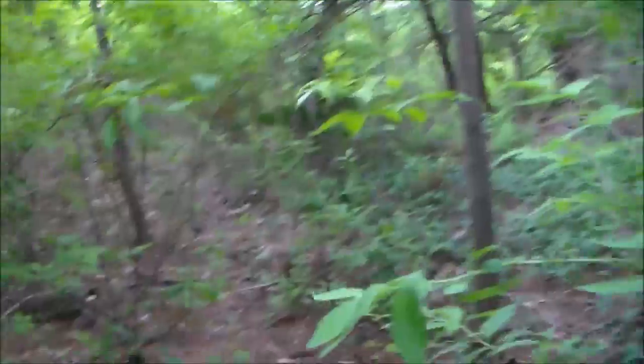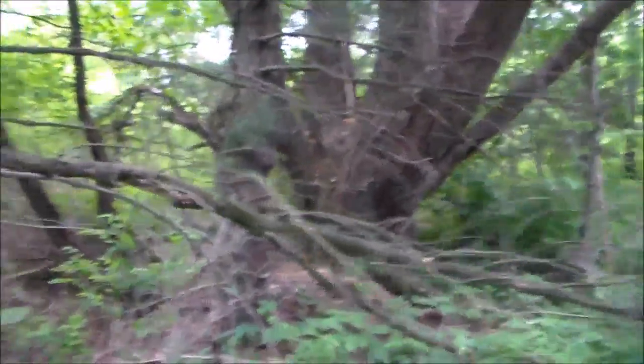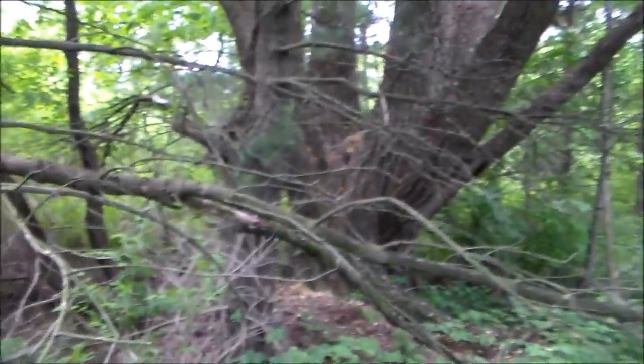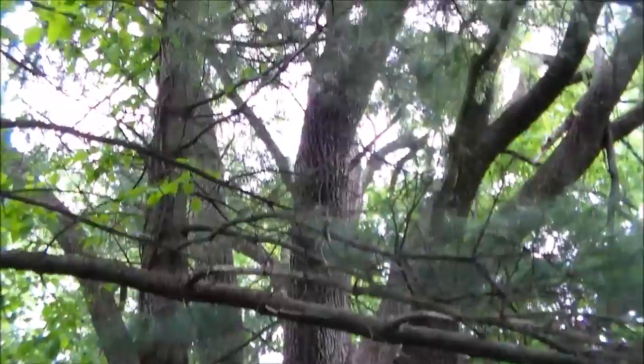Anyway, I want to push on back in here. It's a big willow tree. Man, that'd be a good tree to get up in.